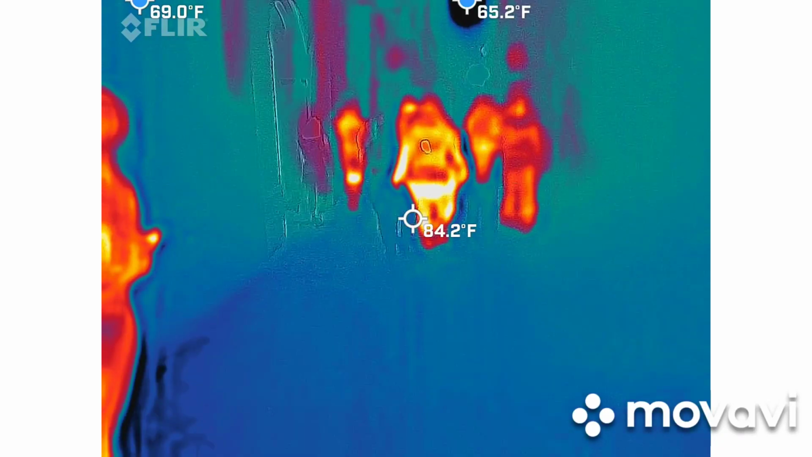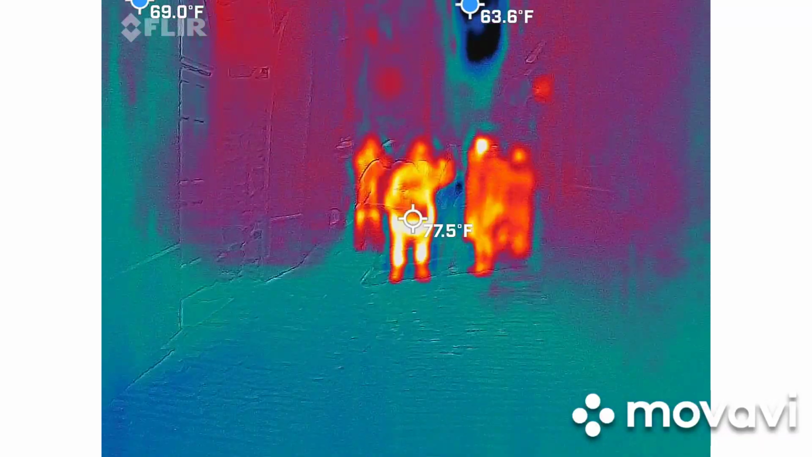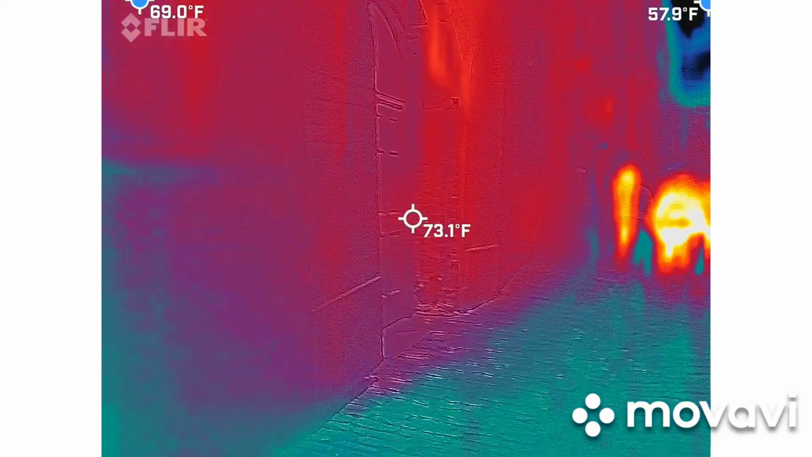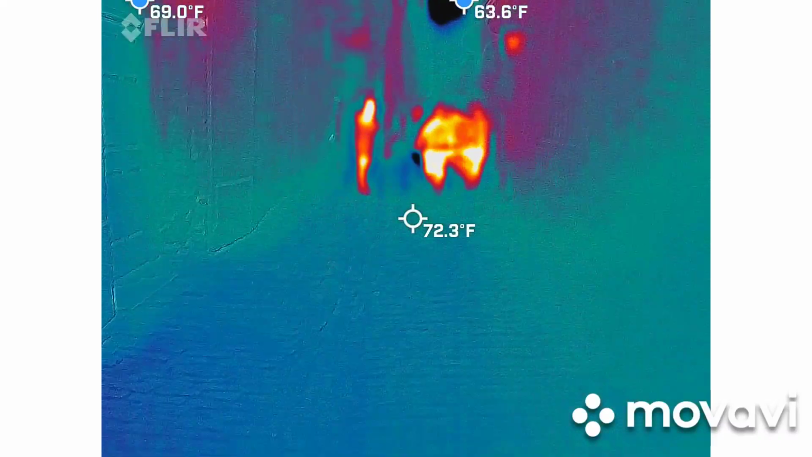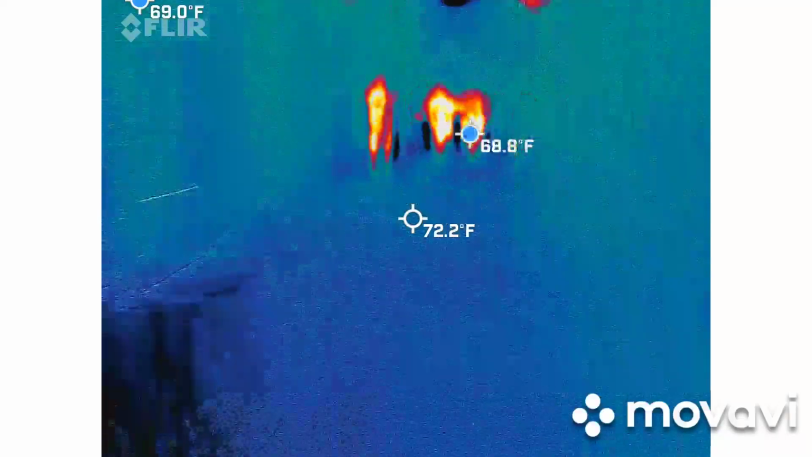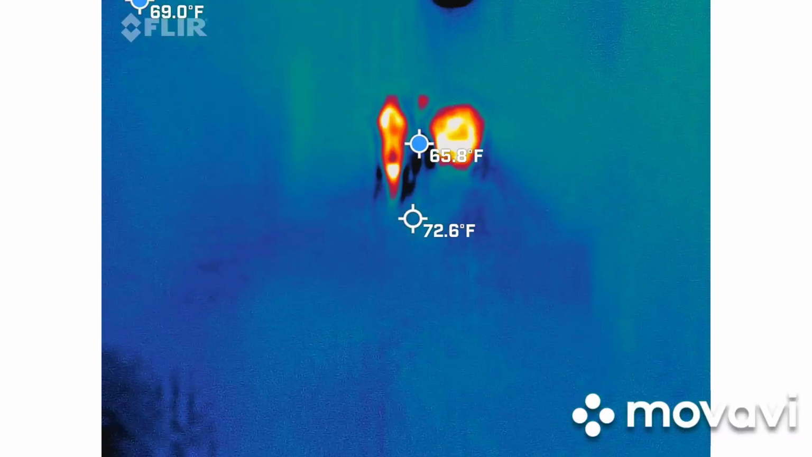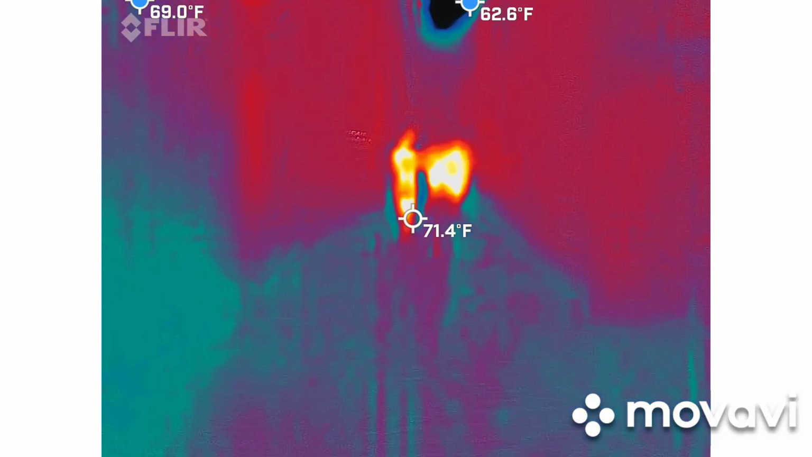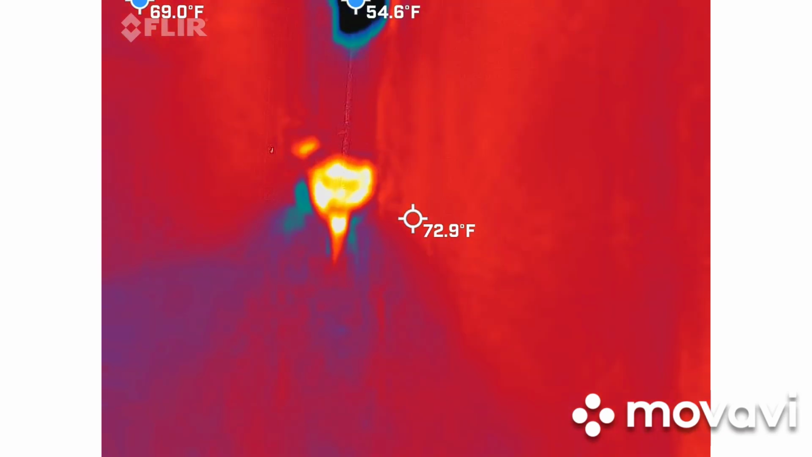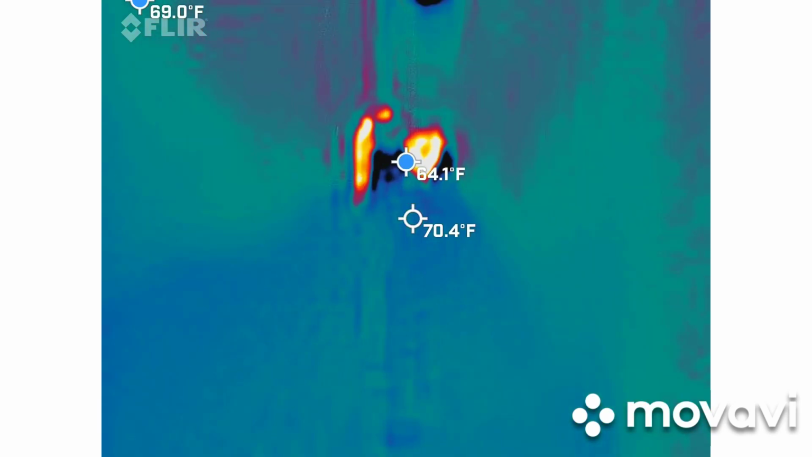I'm realizing now that if we were in a scary movie, I'm the one that's gonna get picked off because I'm filming everything and stopping and looking at this and getting left behind. I'm getting left behind because I'm thinking I'm getting a 2.7. All right, we're coming. We're gonna get picked off by ghosts. 3.3. What was the last one? You said 2.5. 2.7. All right, coming.